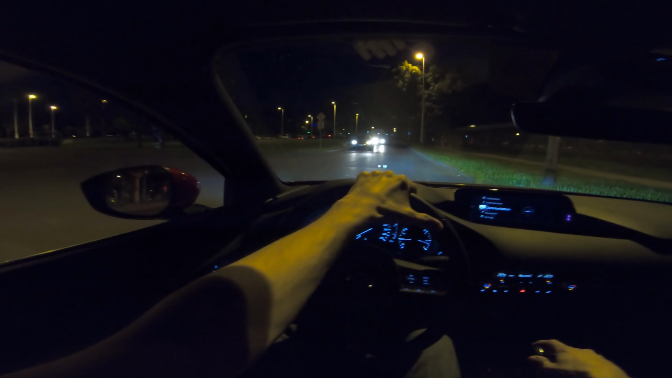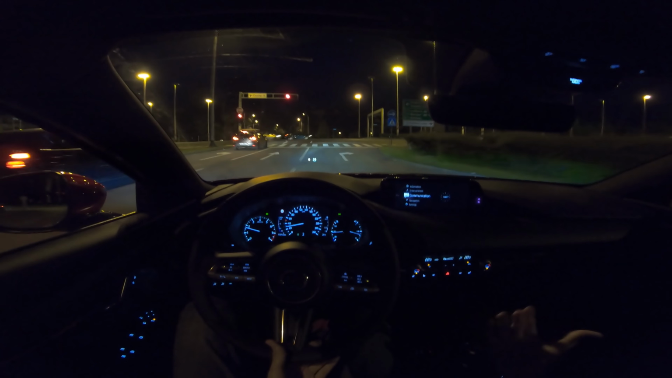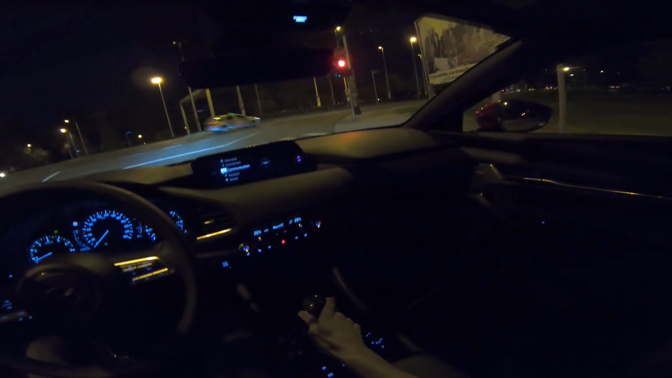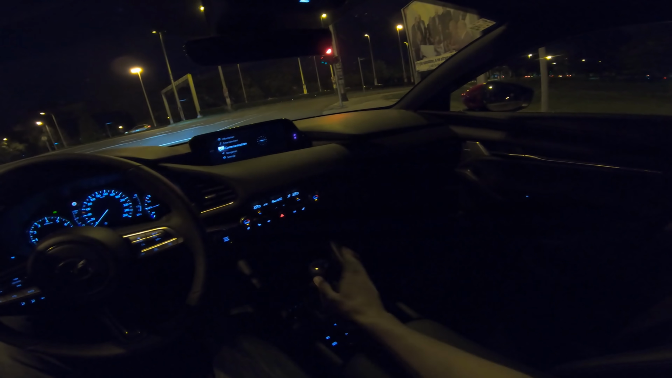The 6-speed manual is excellent. I would say it's almost as if German made, because it is precise. The gears are short. It feels so good in the hand. It's just a joy operating this manual. Although personally I love automatics, if you're a petrolhead that loves to have control, this is going to be perfect for you. I'm waiting here for a green signal to turn right.